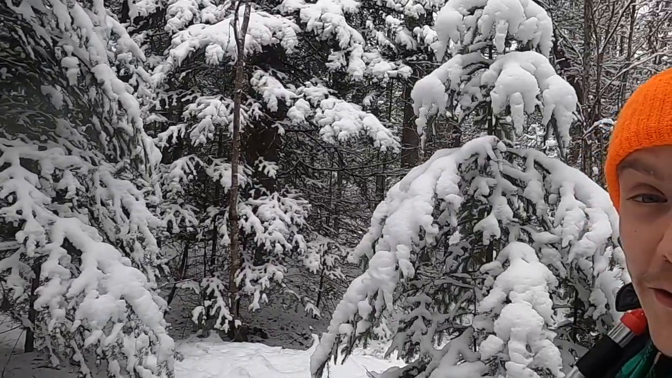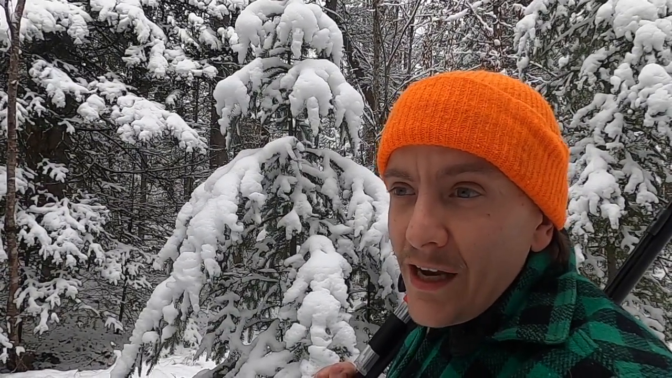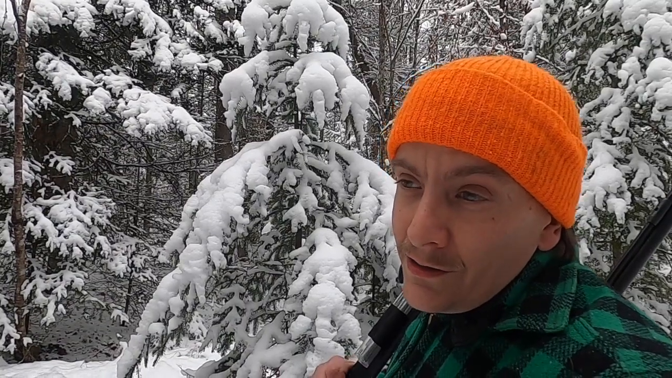We are in the middle of Vermont's muzzleloader season, and I haven't tagged my one buck limit yet this year. So of course I am going to carry my rifle while I'm out checking the cameras, because you never know when you're gonna get lucky.